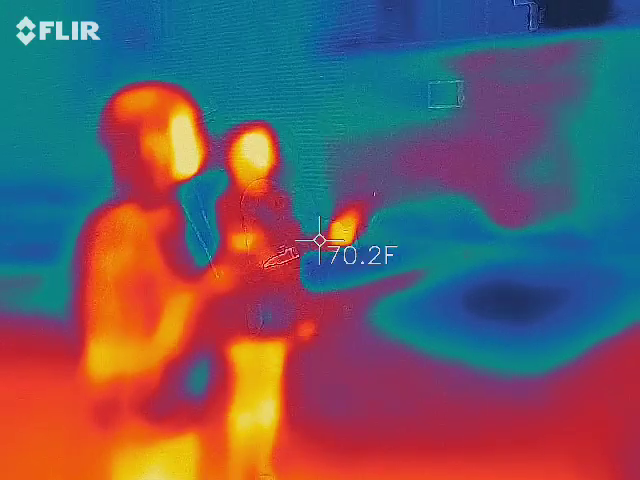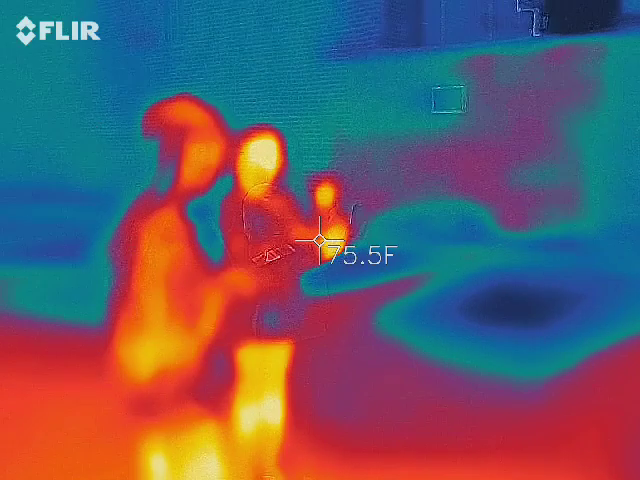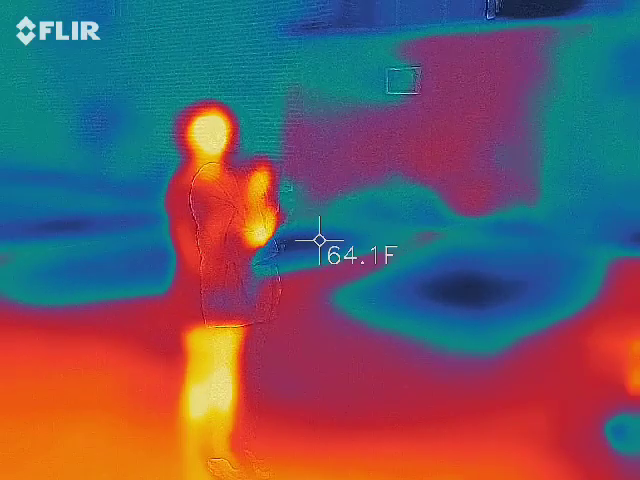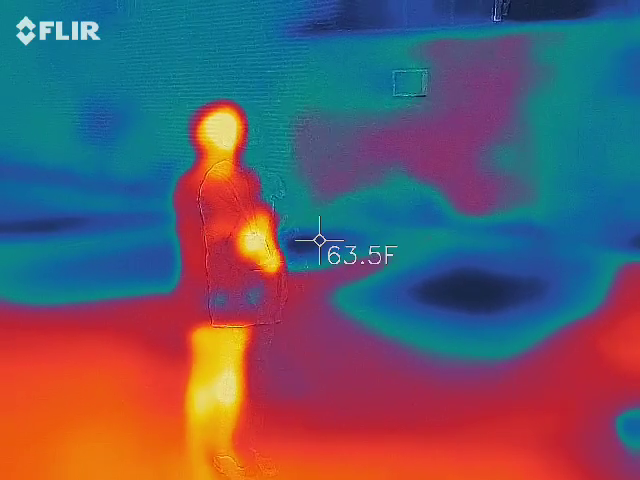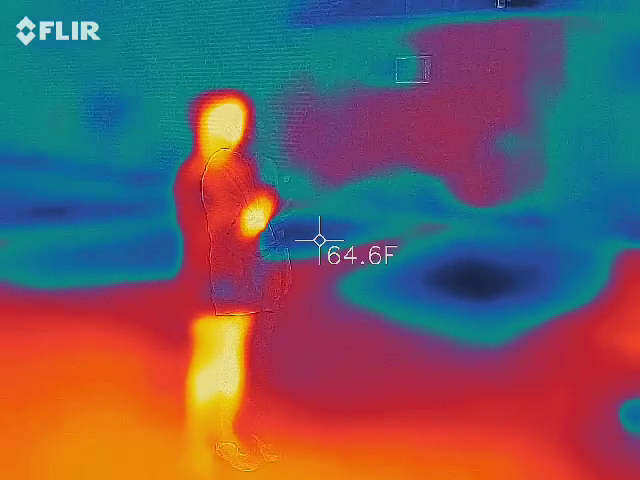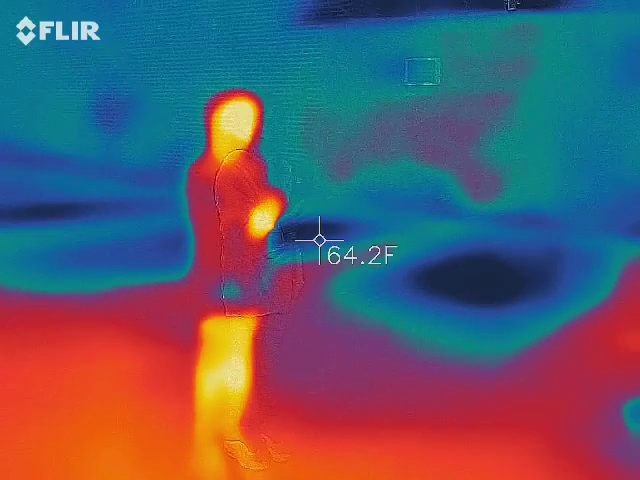Mary, can you please touch that metal pole like this, so we can know that you're here? You can make it go blue, purple, or red. We don't care. We just want to know if you're here right now with us. Mary.